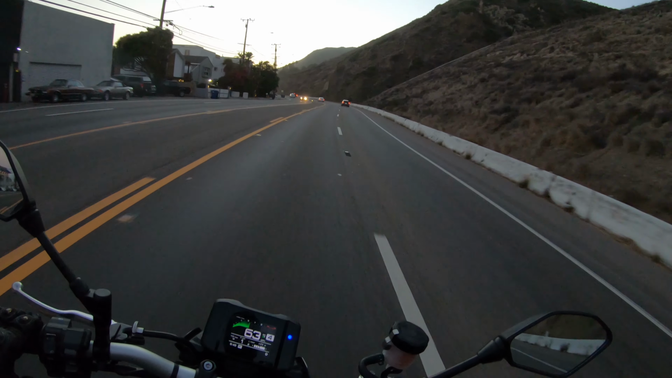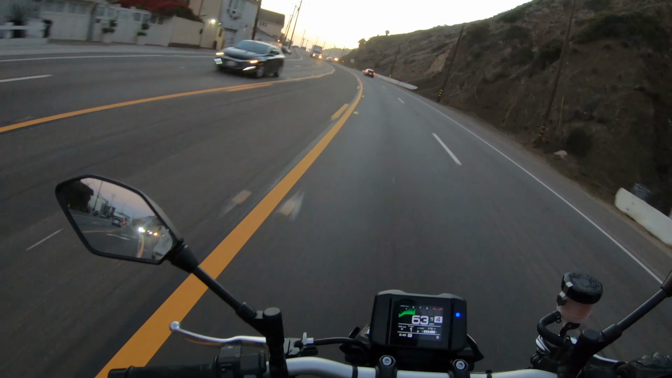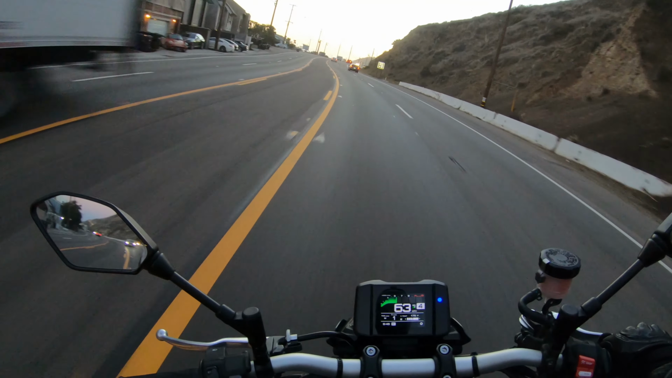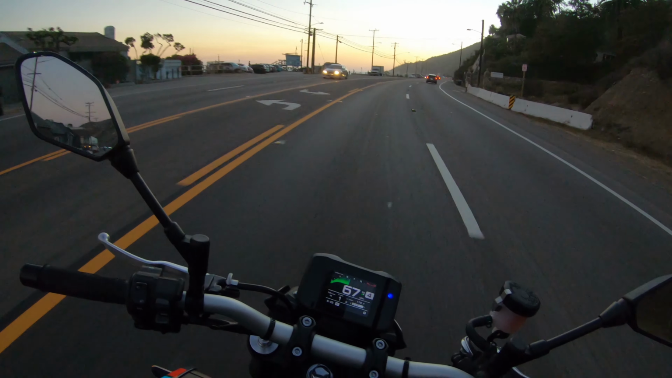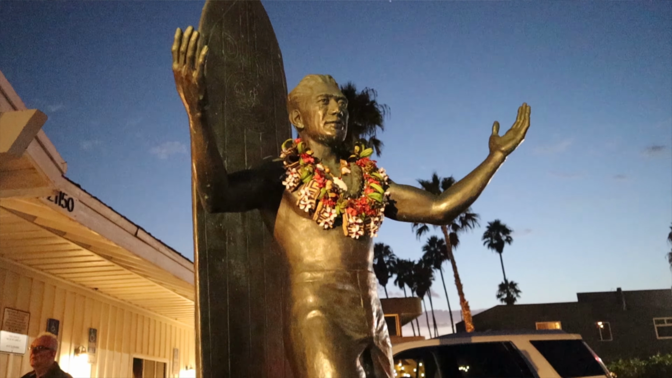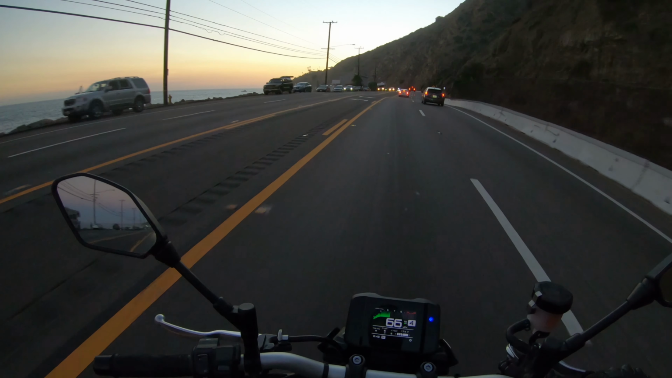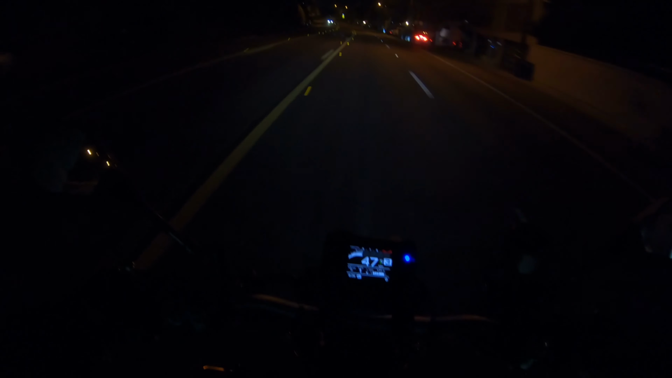We're gonna hit the canyon, I think, and then we're going down to Duke's. If you're ever in the Malibu area, Duke's is a delicious little spot right on the ocean, named after the surfing legend Duke something. I don't remember his last name. Definitely worth checking out. Ooh, just got back from eating some fish tacos at Duke's.